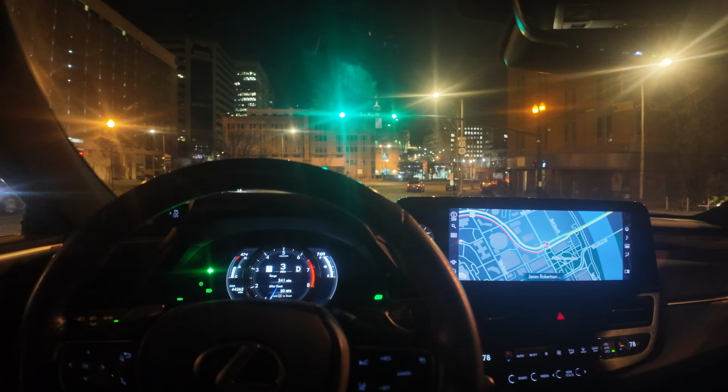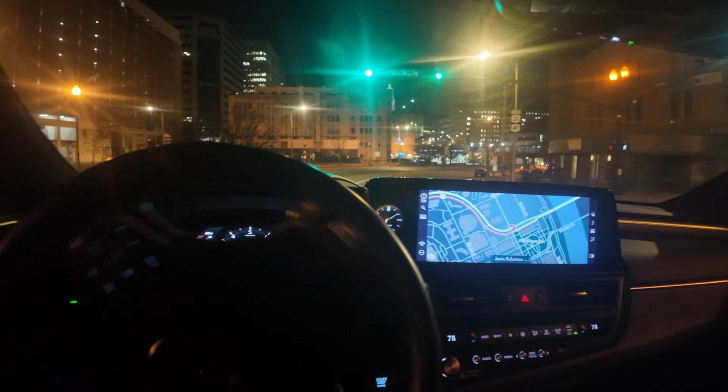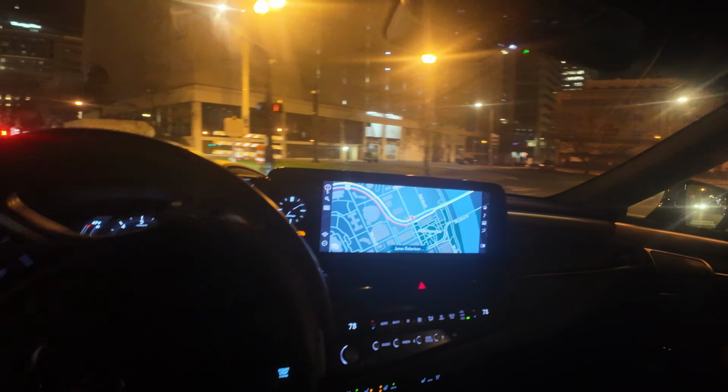Hey, I hate this little loop around. Put a red light right there so I can swerve through.